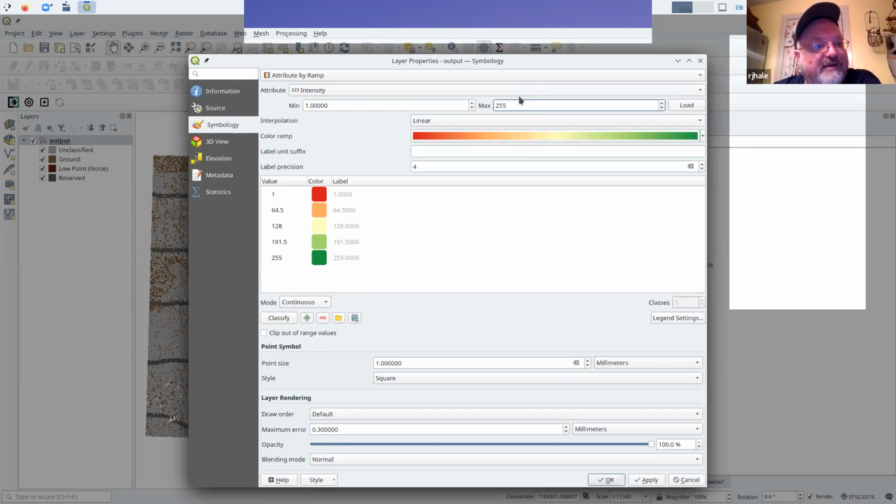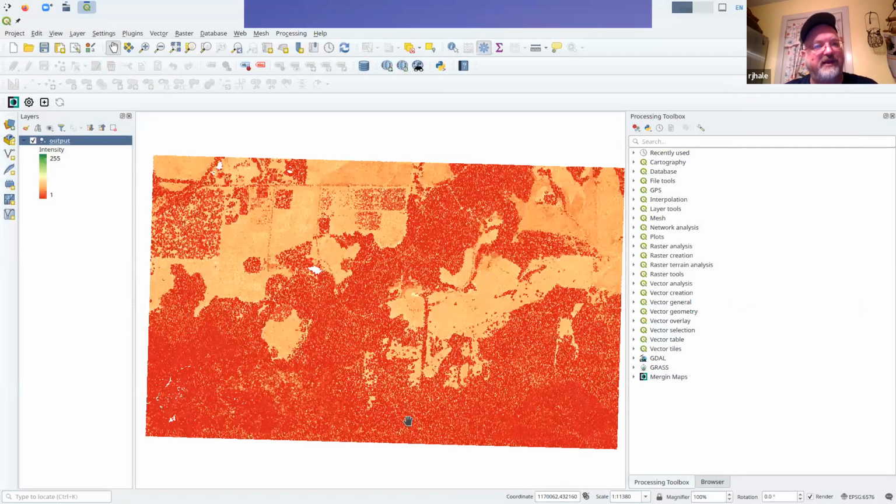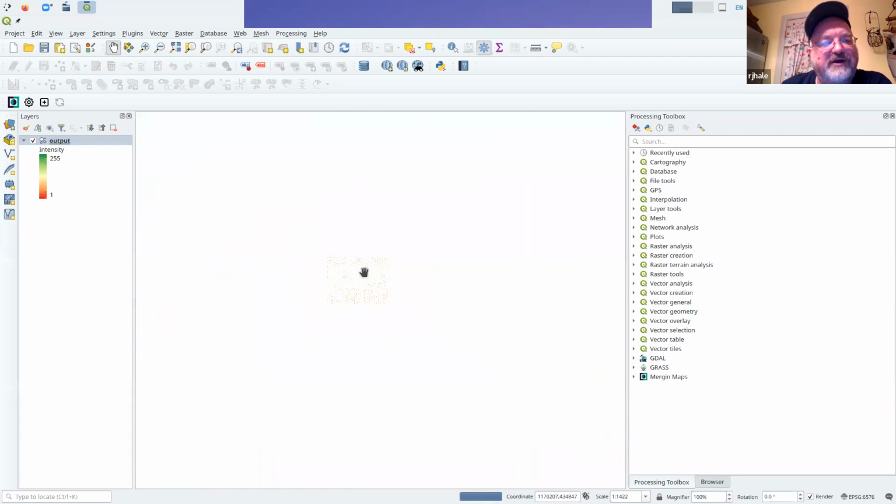It is classified, but they do tend to leave a lot of the miscellaneous data points in there. So you do get errors when you start looking at it, or stray points. So I'm going to take a look at the intensity image. And it kind of looks like a photograph, sort of like an aerial photo. And if I zoom in and take a look, you can start seeing individual points for the Indian Mounds.